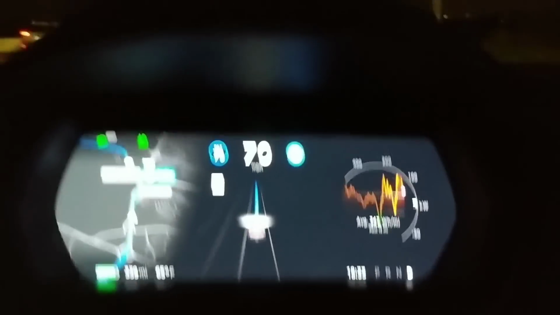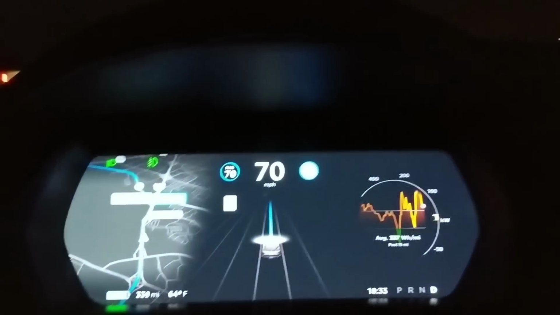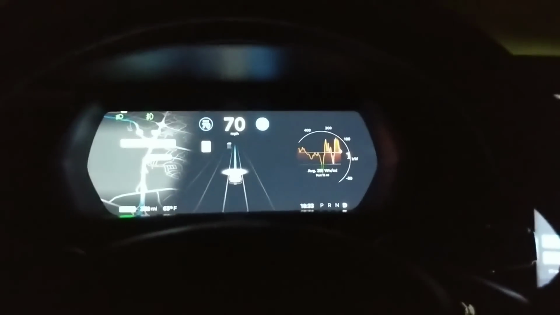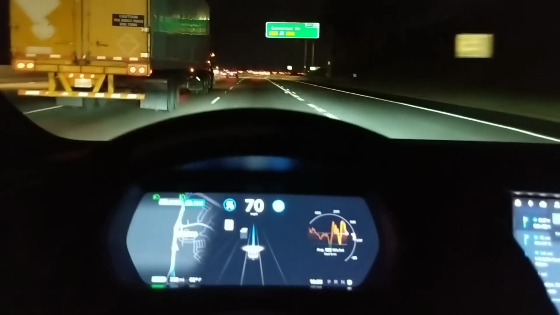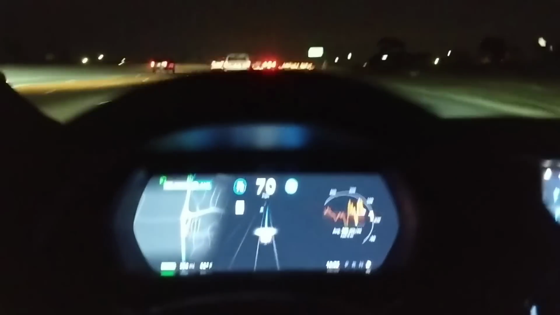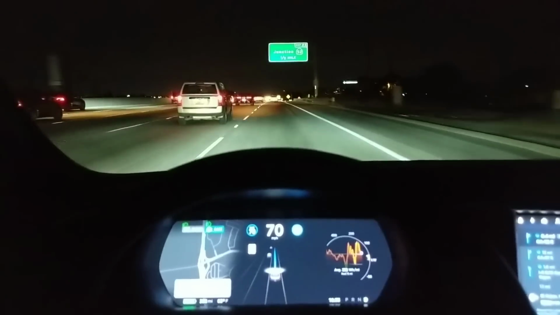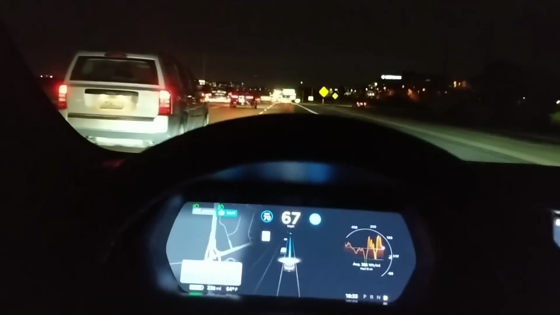So we're approaching. In 1 mile, take exit 23 on the right onto California 52 East. This is 24, we're approaching 23. So the car should automatically give a lane switch and then take the exit. So let's see. And this is all done at night. There are no lights here. It's really dark. So we want to see how Autopilot behaves at night.